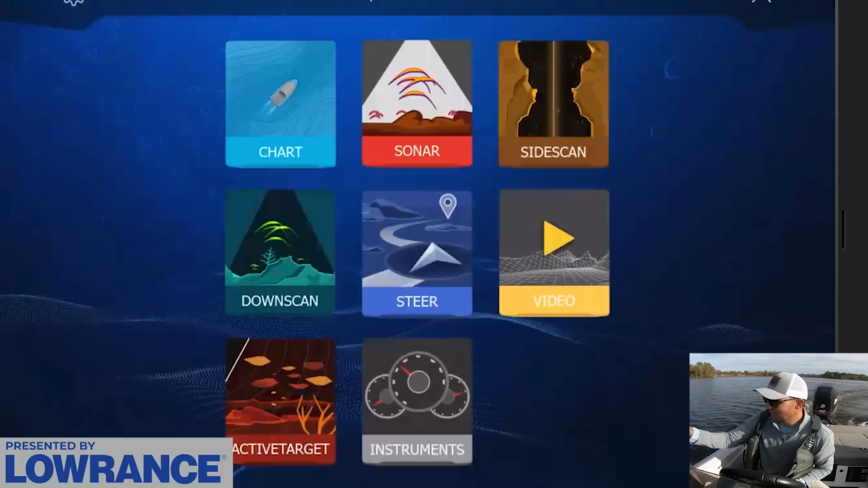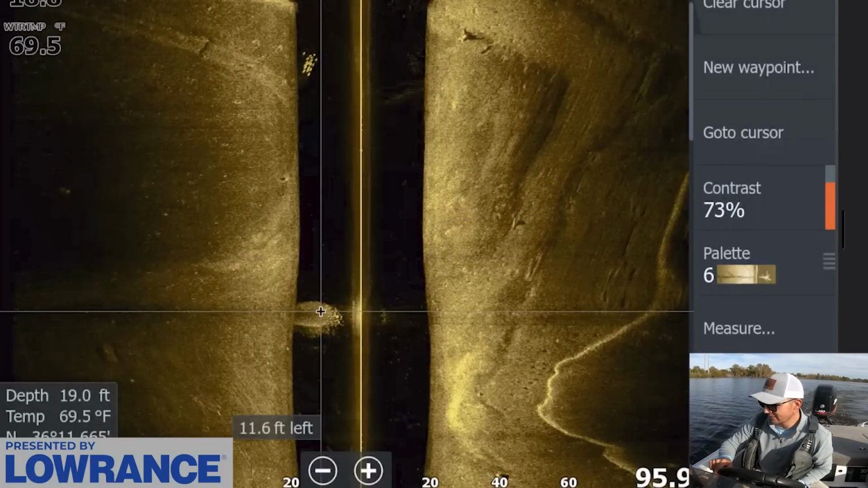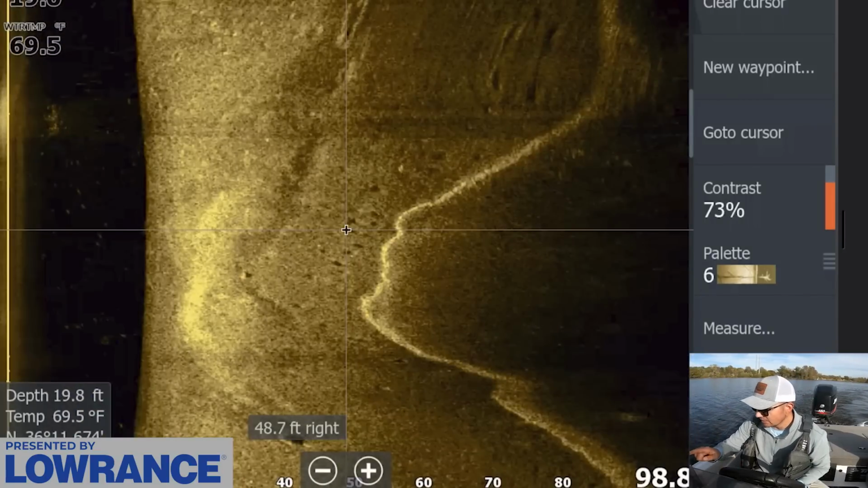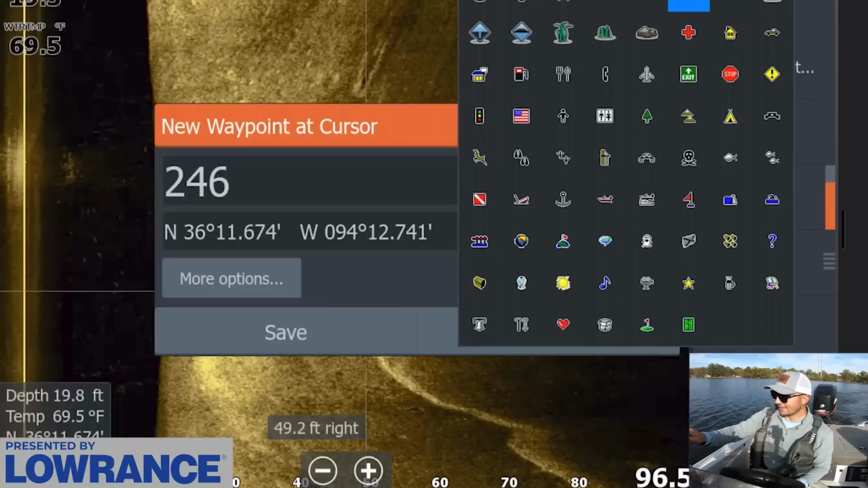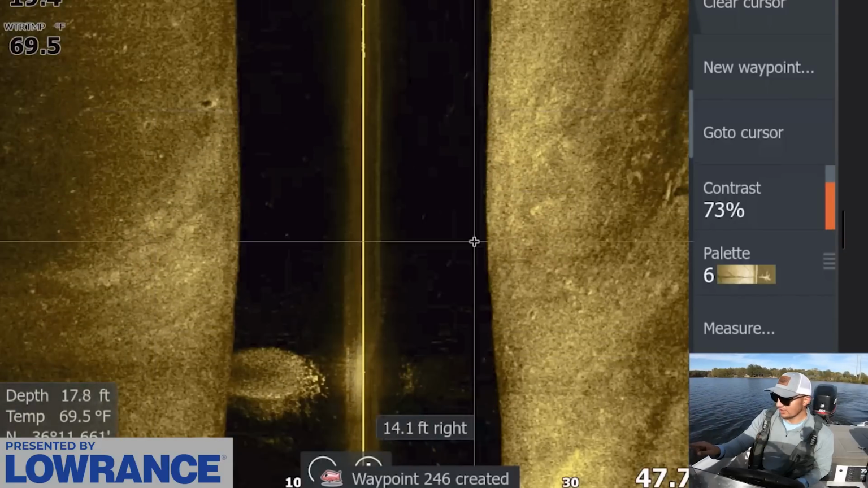Look at that, that is the perfect example. Thank you, fish. So here's your bait. That's your bait fish right there. And then we actually have a school of fish over here. You can actually see the dots, 1, 2, 3, 4, 5, those little black kernels. Those are bass. And then we have shad over here, which is what those fish are chasing.